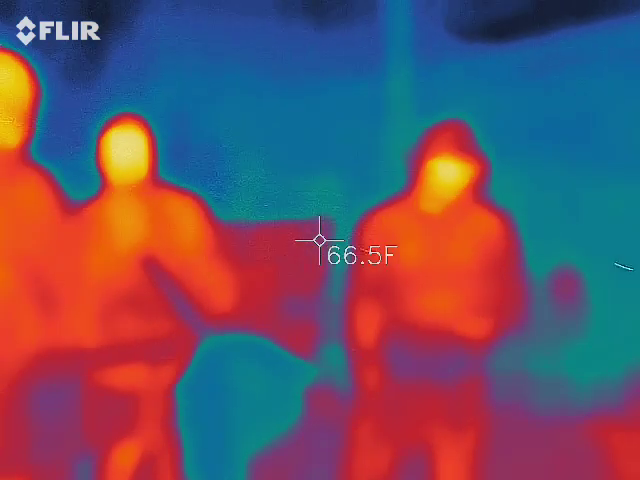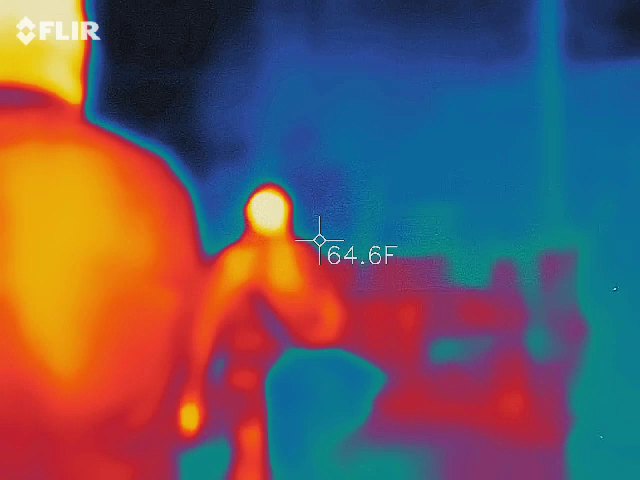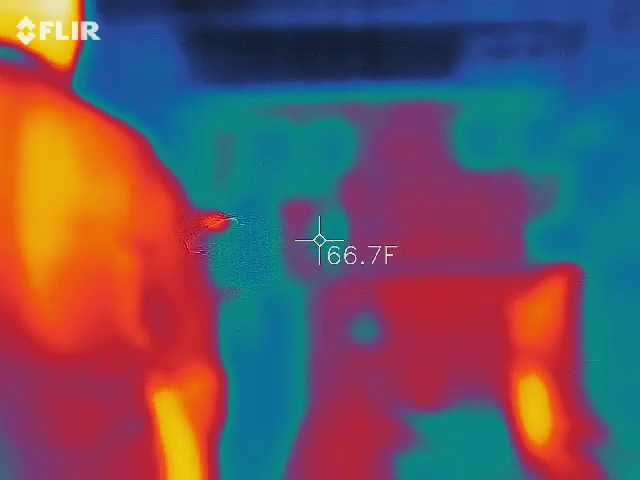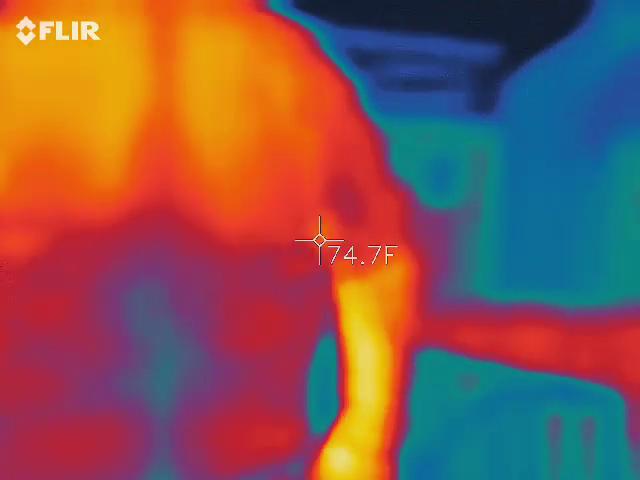If you don't mind. It's really great out here too, isn't it? Are we ever going to leave? Yeah, there's a storm coming in tomorrow. That's why. Bye bye.